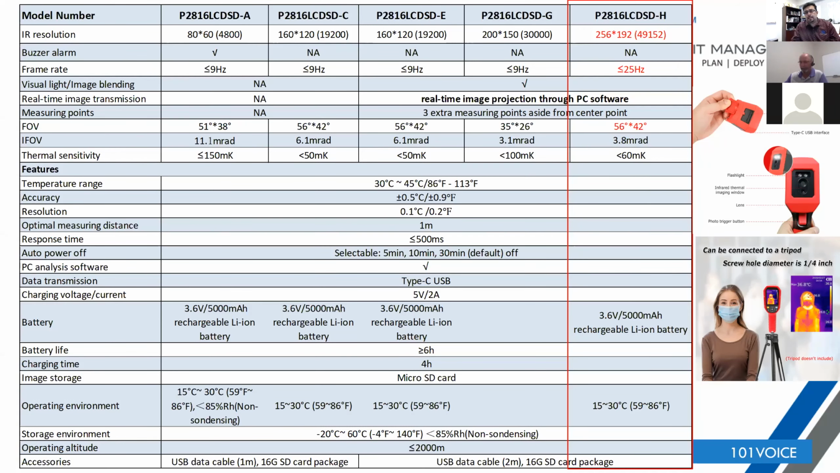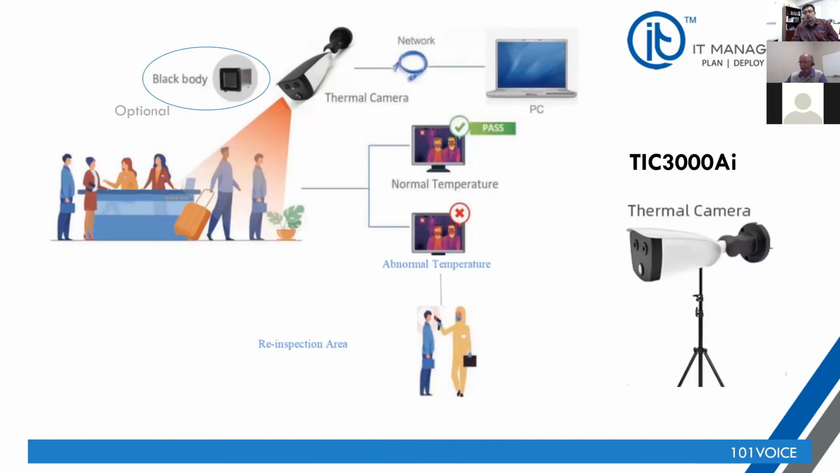Now, this device, like I said, is a portable device and very easy to operate. Now, moving on from the thermal handheld portable device to a camera that has thermal imaging scanning built into it, we have come across a number of products. One of the products is our TIC 3000 AI.